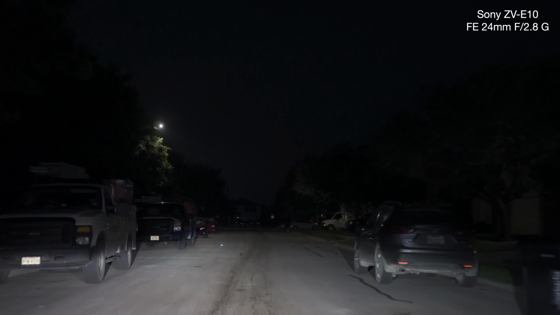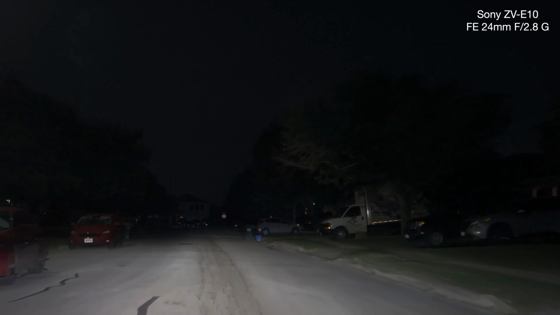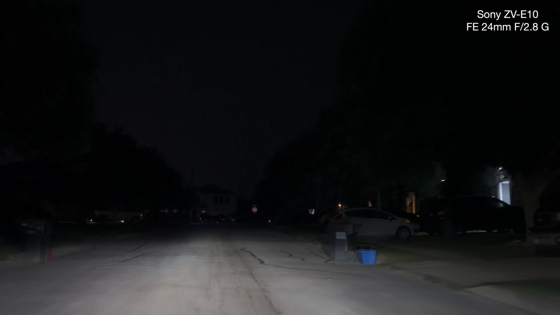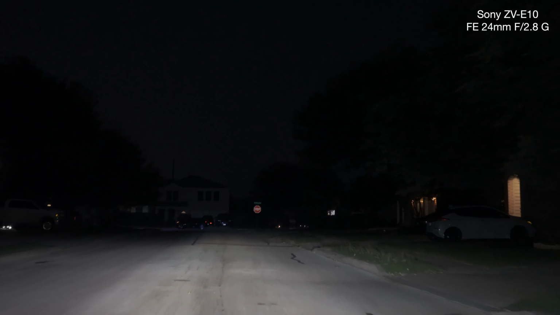So let's leave it at 2000. So the way you test it is at the stoplights. And I'm thinking I'm getting a little noise, okay? But nothing is flashing. It's at ISO 2000.